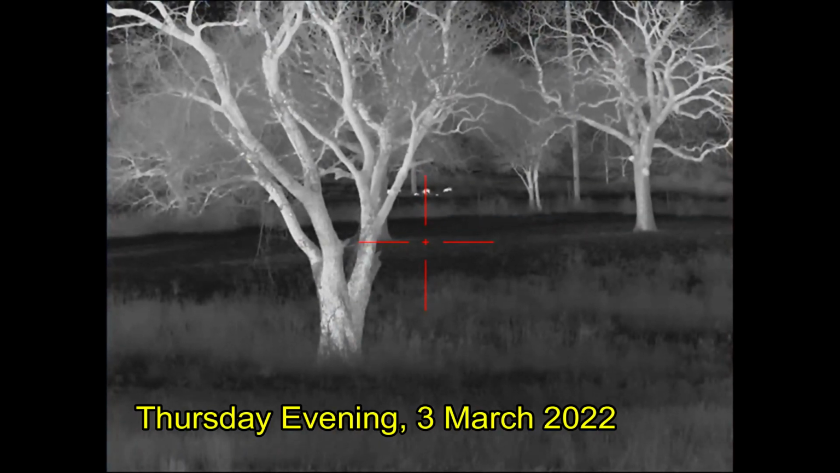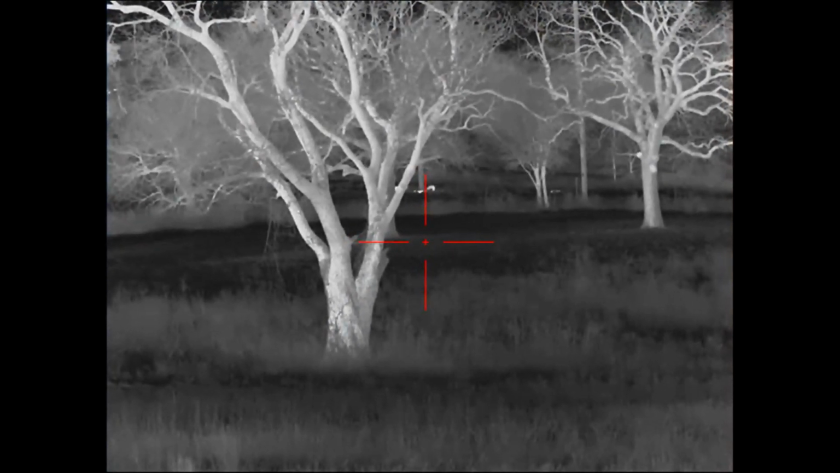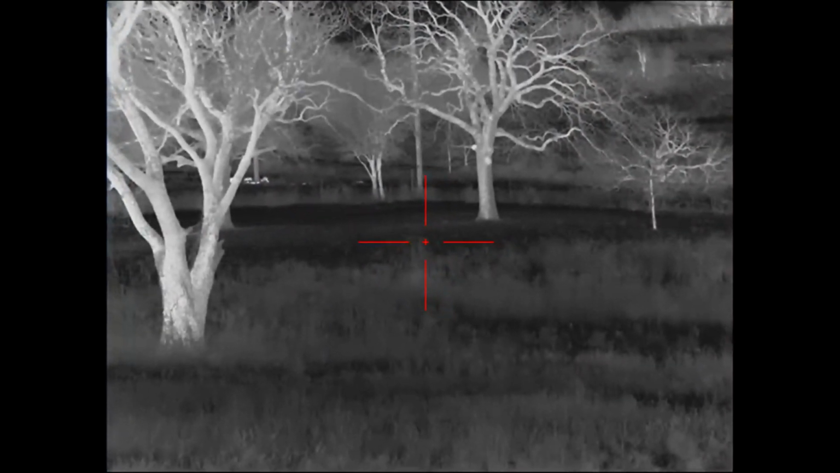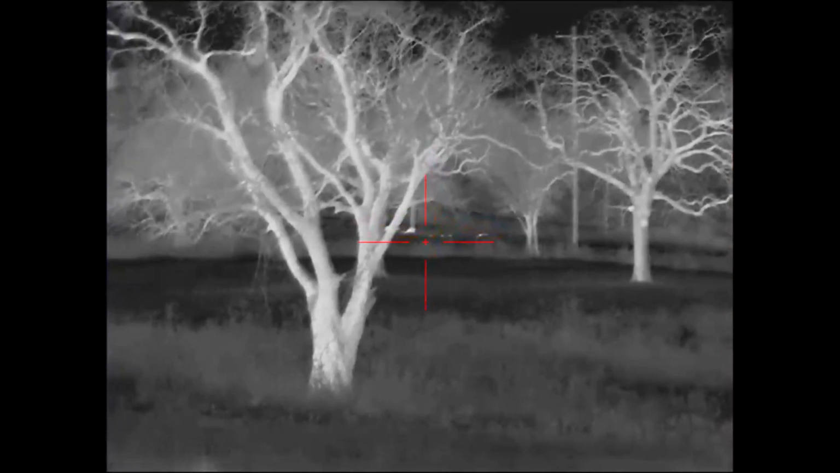Here we've actually moved about 150 yards uphill to another position next to an old cemetery and an old homestead, looking out past the homestead, looking at hogs some 400 to 500 yards away in an area of the property that the landowner has leased to other hunters.